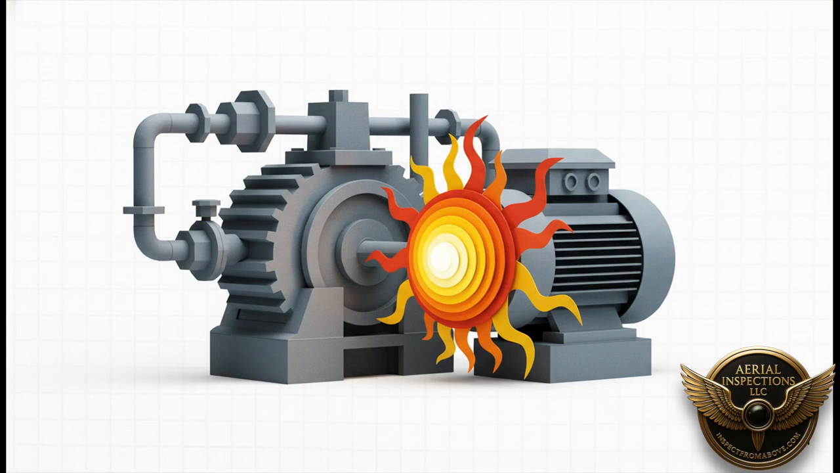It all boils down to a pretty simple principle, actually. Industrial systems run on just massive amounts of energy, but a tiny fraction of that energy is always lost as waste heat. Now, when a component starts to fail, whether that's electricity struggling to push through a bad connection or parts rubbing together with too much friction, it generates extra heat. That unwanted hotspot is the very first clue, the crucial signal that something is going wrong.